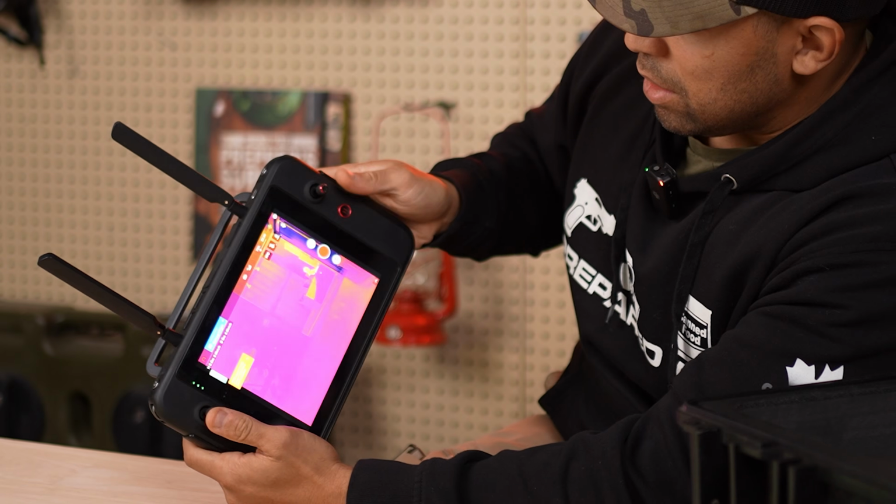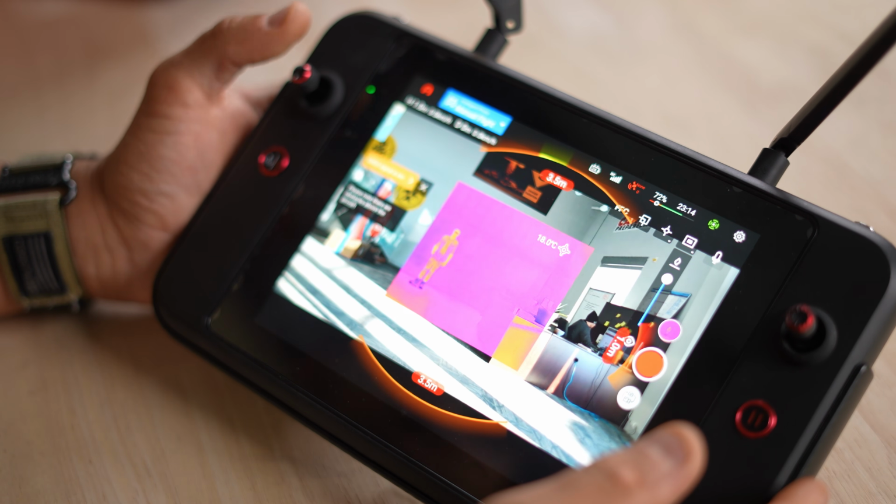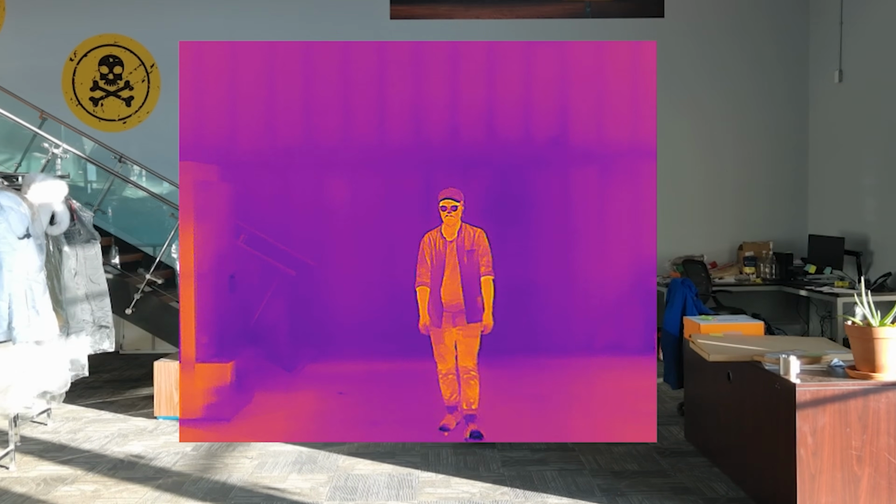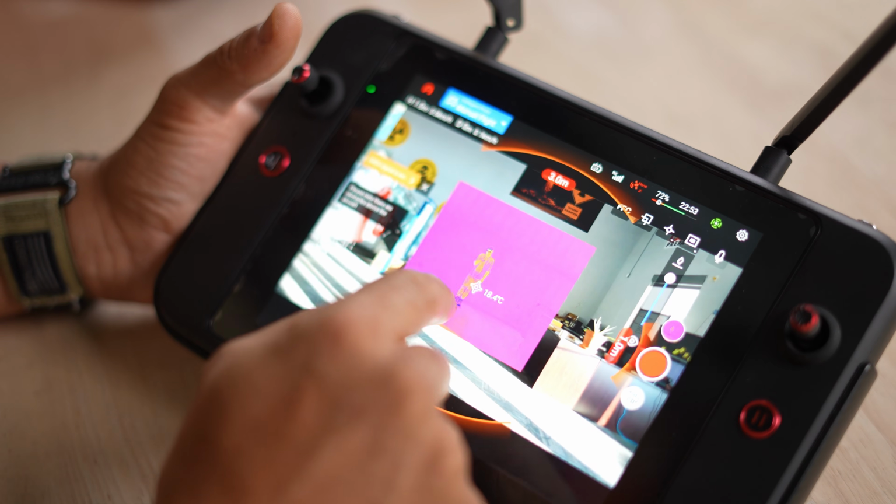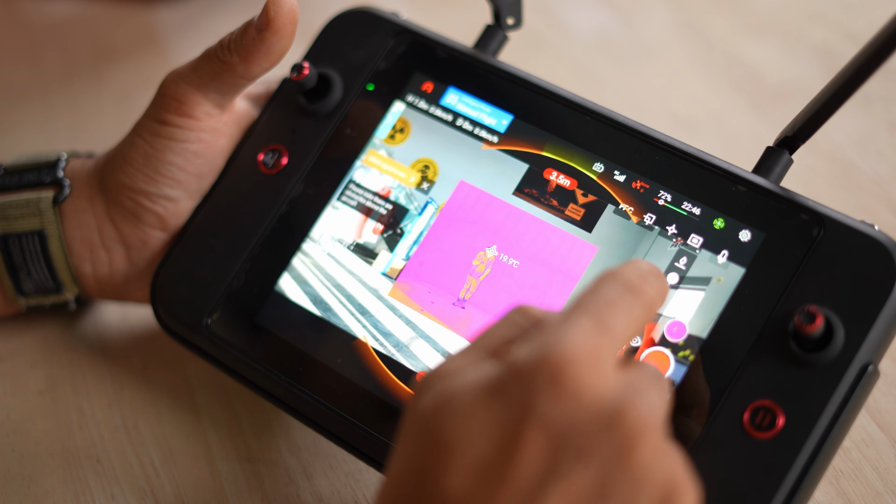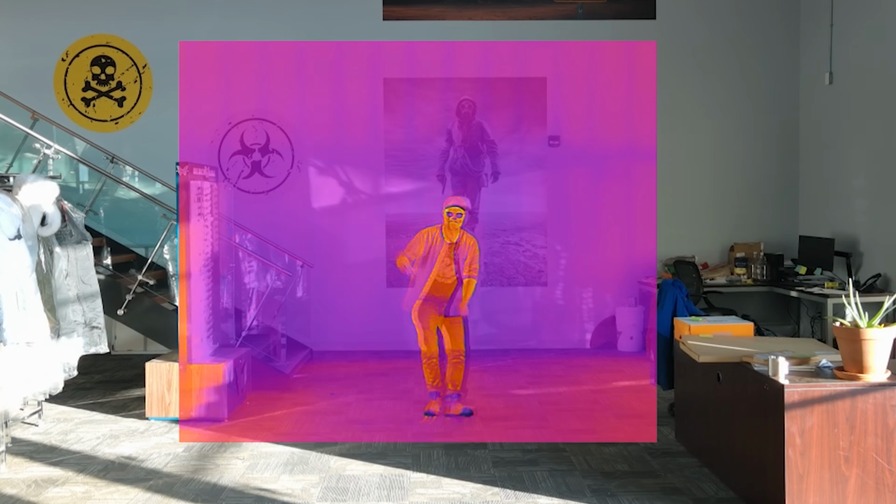And as you can see, there's a few different modes. So this is the thermal overlay. You can go like that, and then we'll have a thermal overlay of the person. On the thermal overlay, we can click on whatever part of the scene in order to get spot temperature readings. And then if we want, we can do a transparent view, so we can see more detail of what's in the environment.